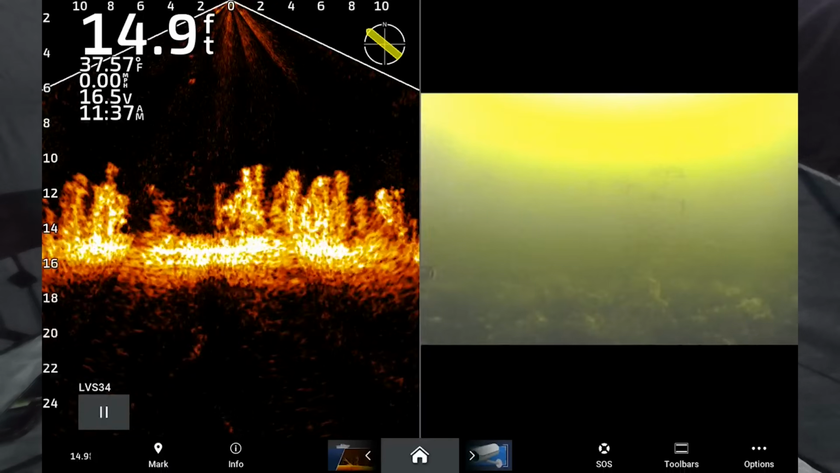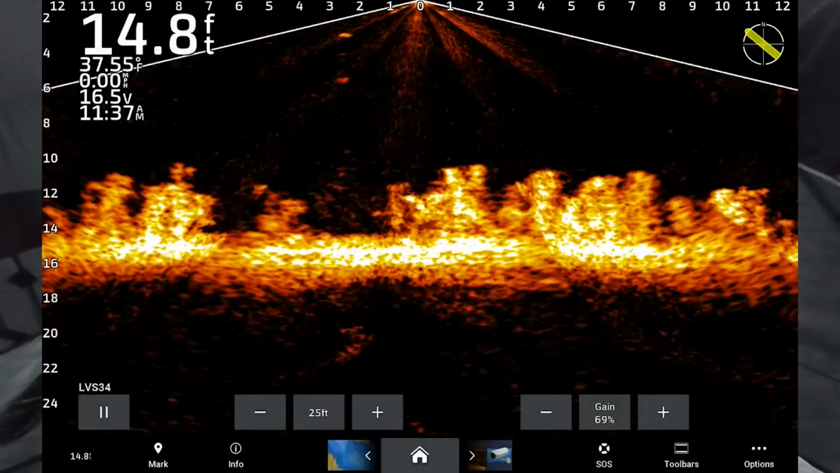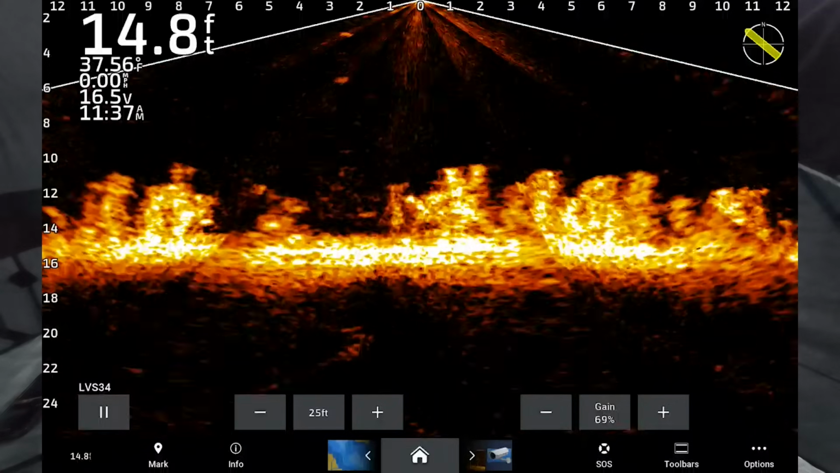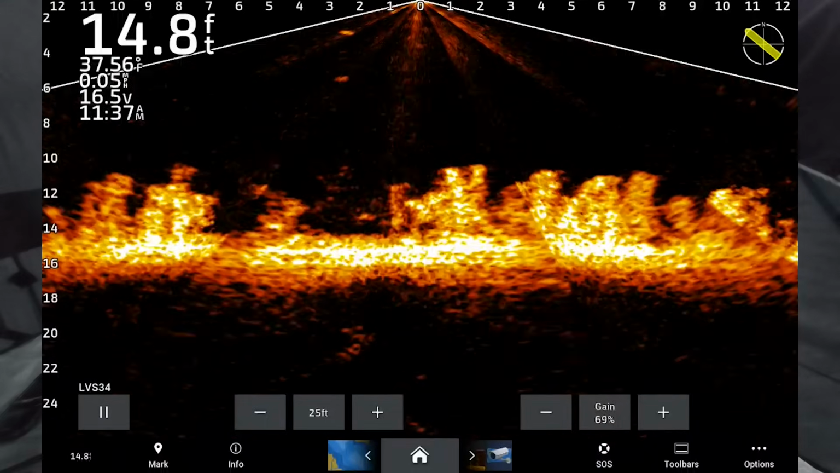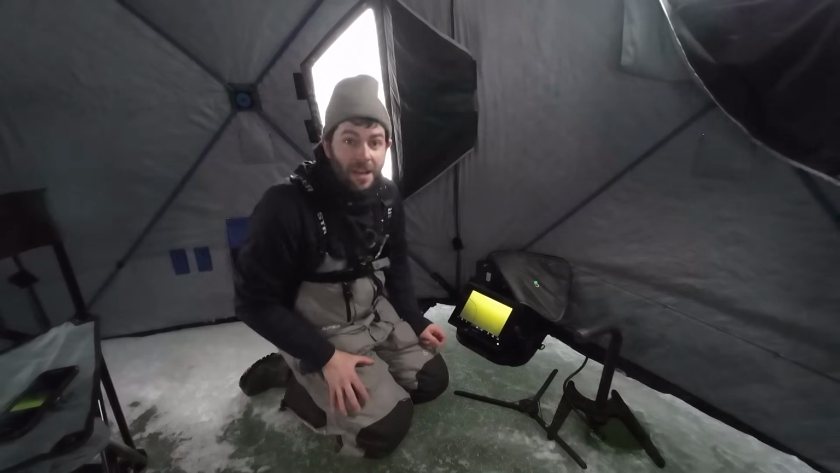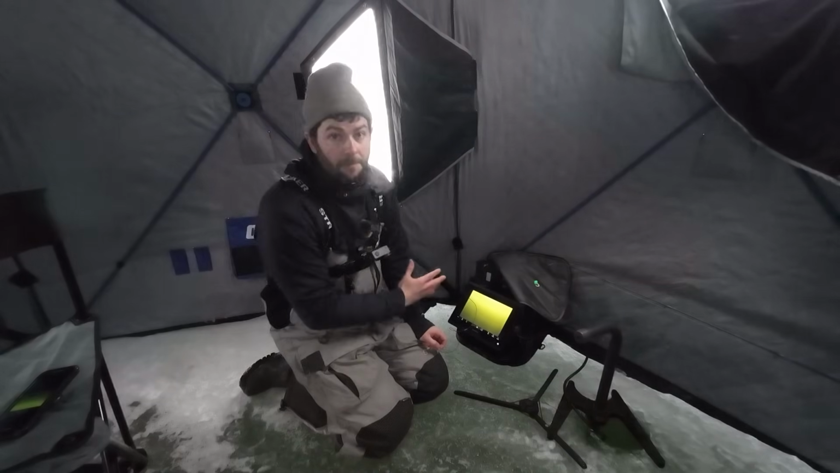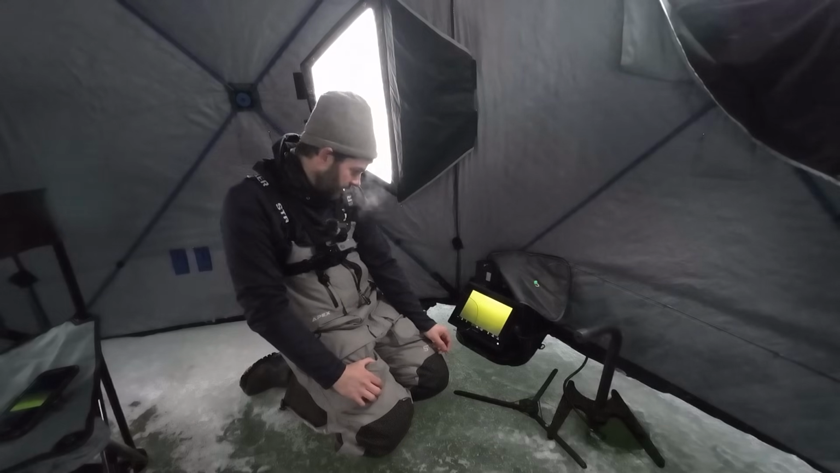So we are going to go back to the camera and Livescope. You can go full Livescope. You can see the camera is down in the weeds right there. See that little bluegill swimming away? Off to the left of him, there's another bluegill. And yeah, so that is pretty wild. Thought I'd show you guys how that works, because this is going to be a game changer for everybody out there that does anything like this. There's that little bluegill down there still.